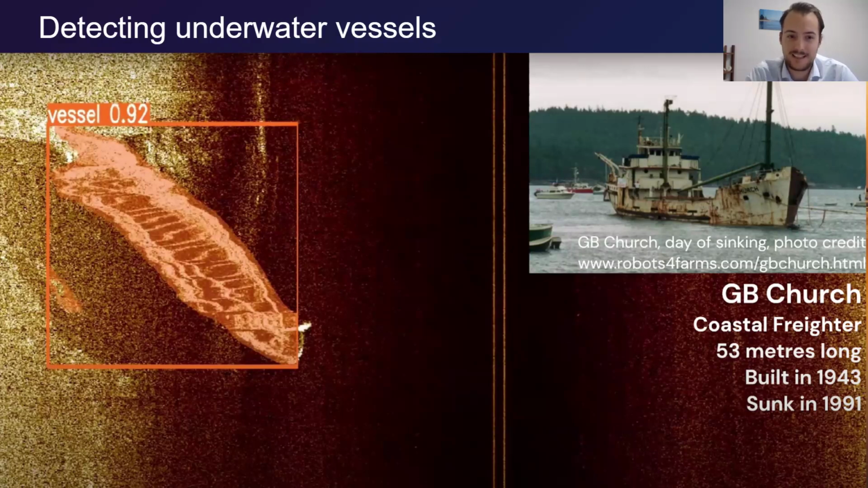This is the GB Church. So what you're seeing here is actually the side scan, which would go right through the center of the image. And to the left and right of that, you start seeing the bottom of the ocean. It gets a little dark here because this is actually as the ping of sound would go through the water column, and then it would start getting a signal as it hits the metal of this boat, but also the bottom of the ocean. So you were able to see to the left and the right of that towfish sonar going through the water.